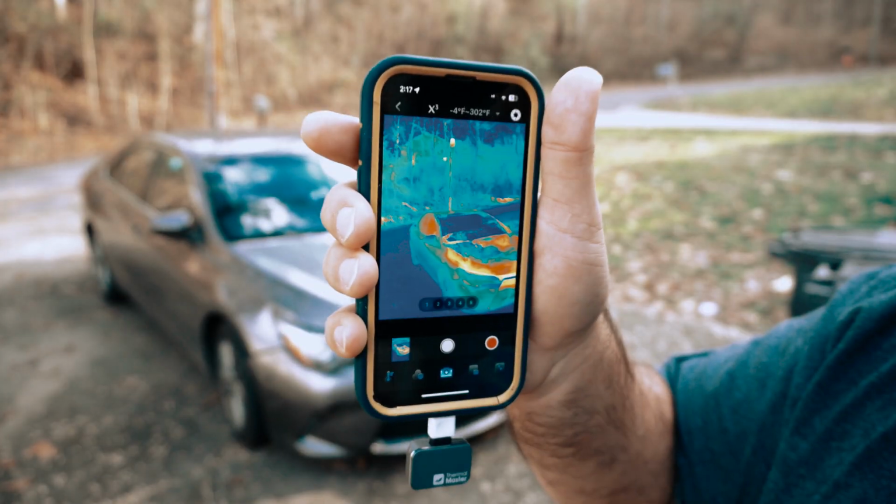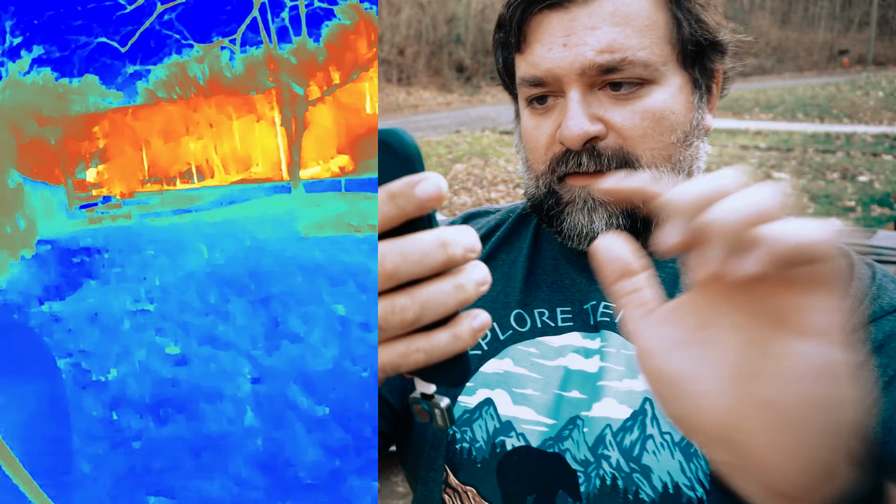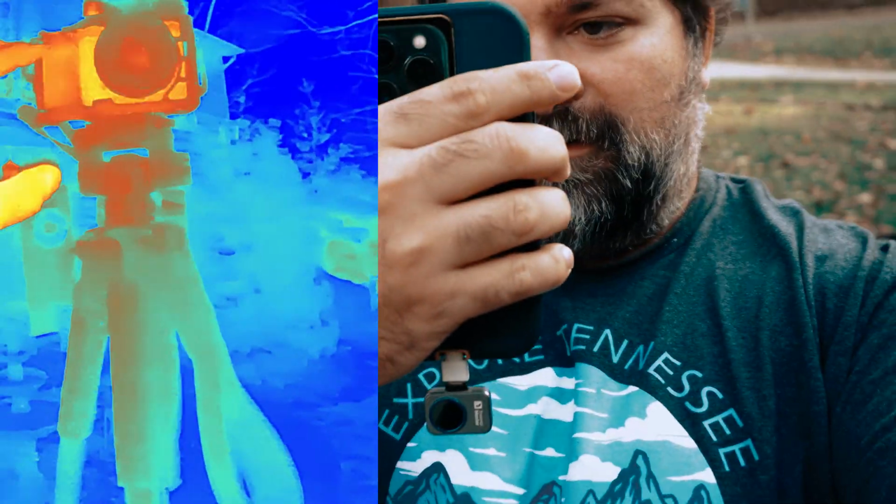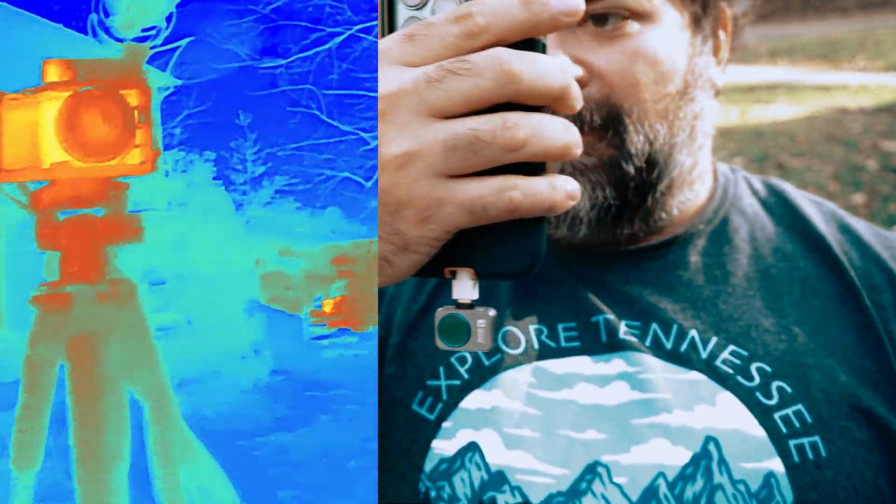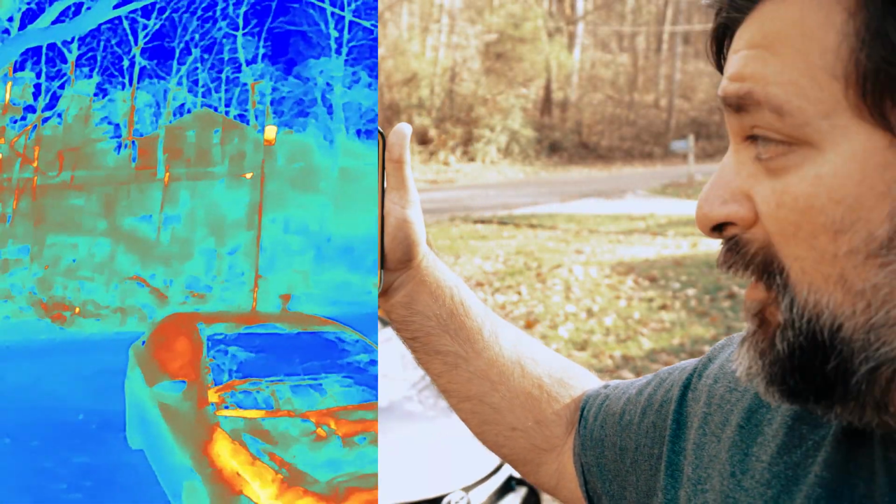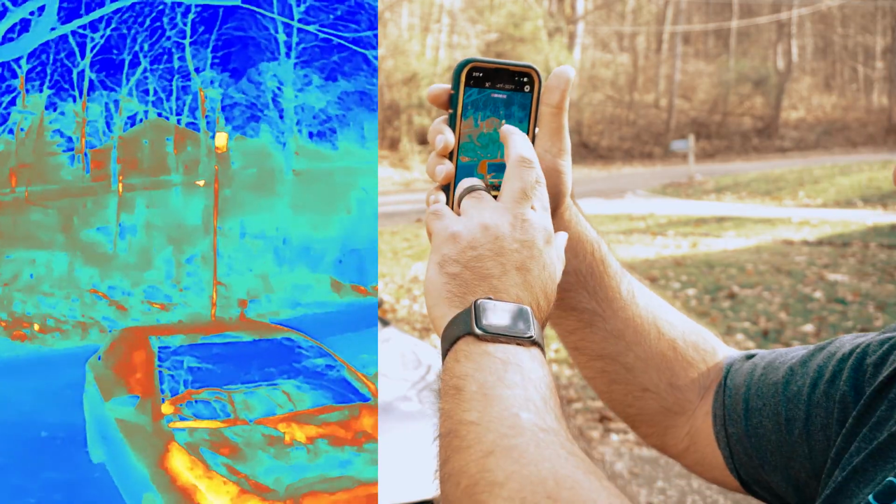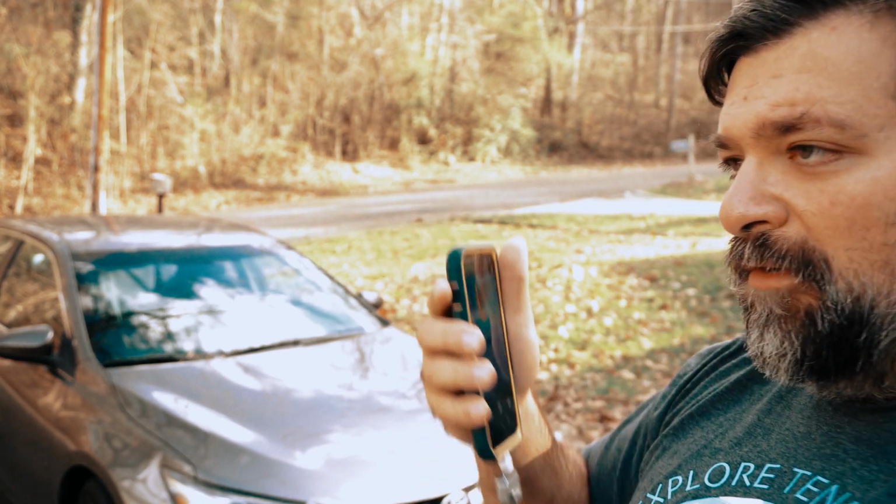In fact, what I'll do is start recording a clip here and let you guys see what it looks like. So there's my hand, quite warm as you see there. And as it switches around, it takes in all the different heat range. But check this out. Up there, that transformer is extremely hot. Check that out. See it? It's extremely hot. So very cool.